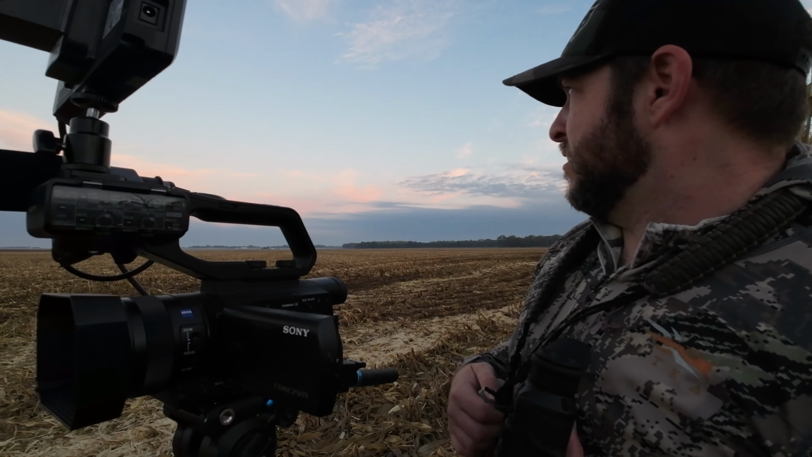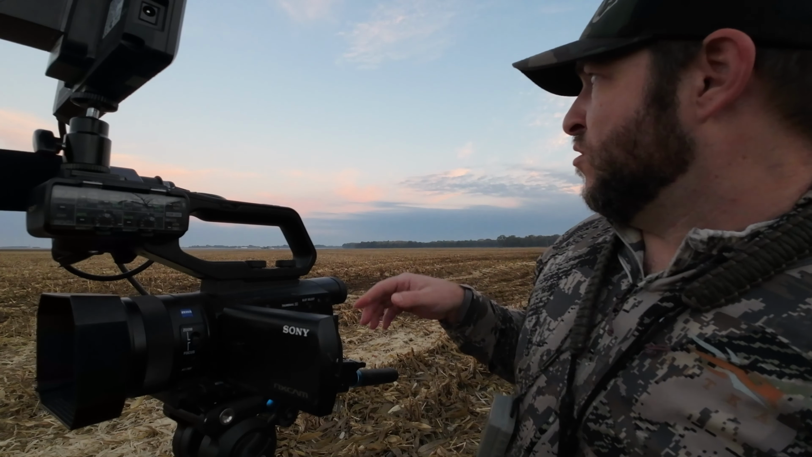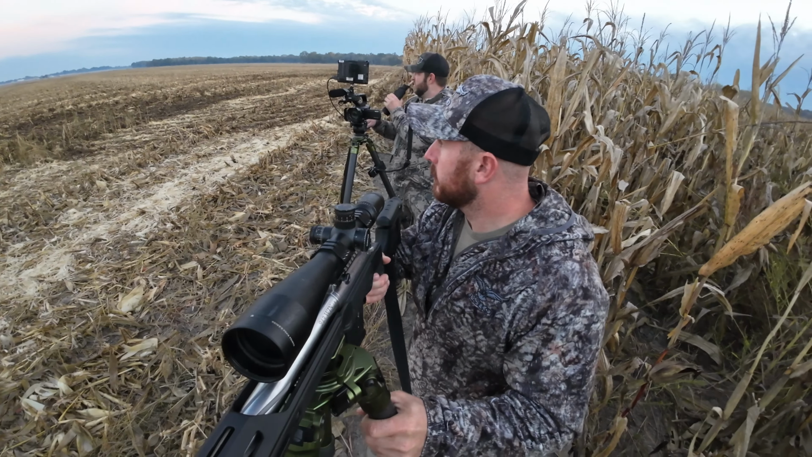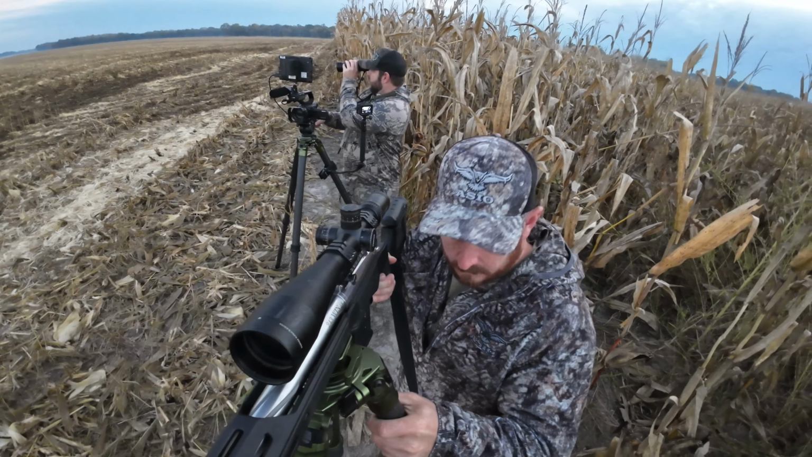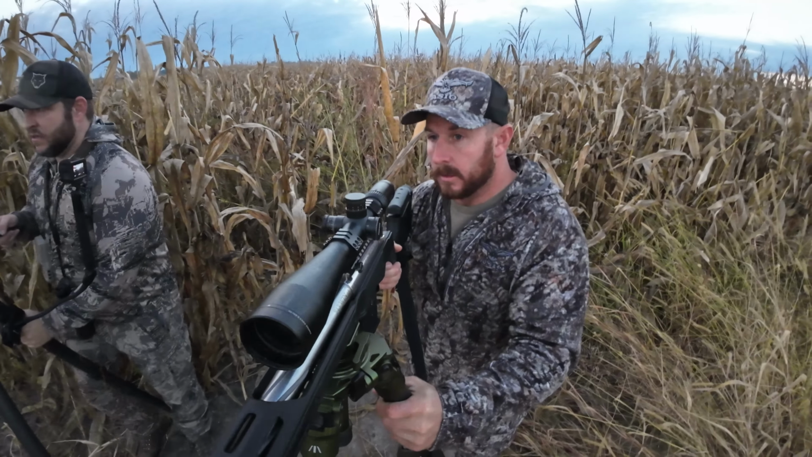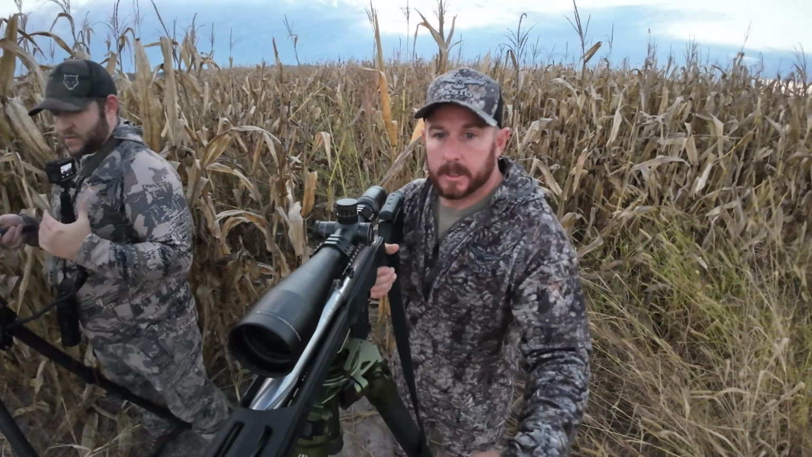Okay, to the right. On the edge of the corn over there, on the right side of it. Probably gonna get our wind.